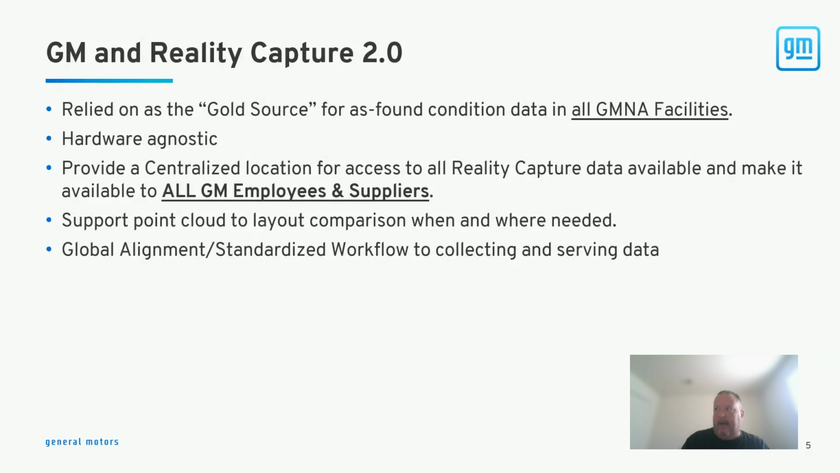So we didn't want to be tied to one sort of data format because we knew that growing was going to require us to start working with suppliers that could provide the capture services for us in various regions. There was just no way that we were going to be able to do it all with our team. We wanted all the data to sit in a central location for us and make it available to all of our employees and suppliers.